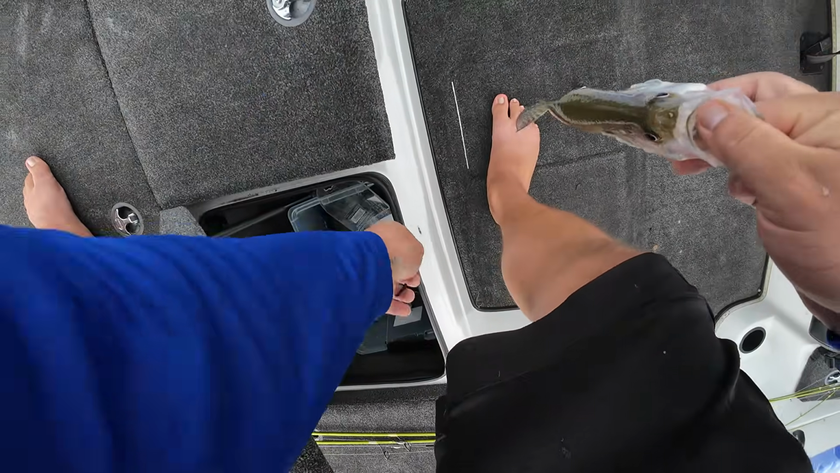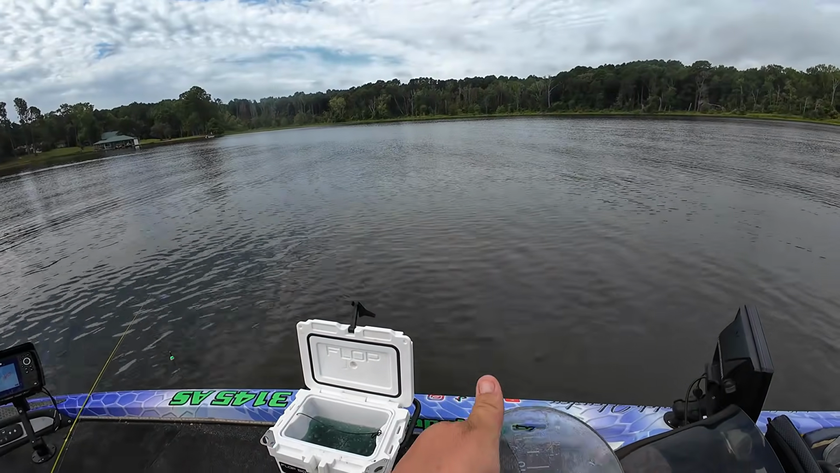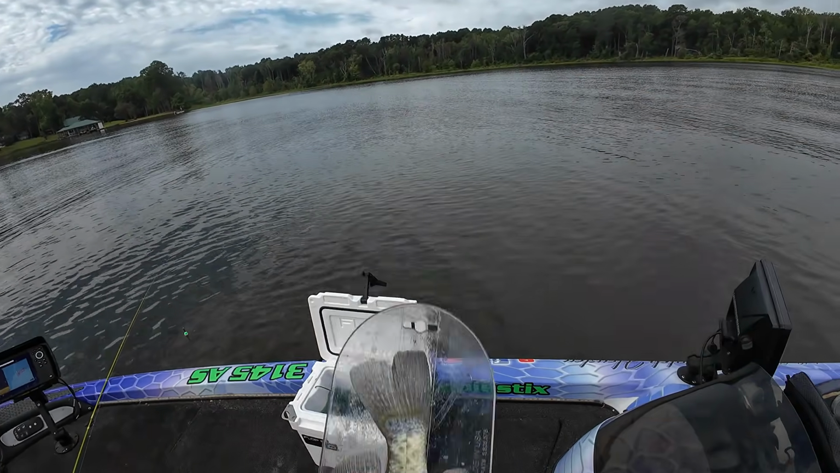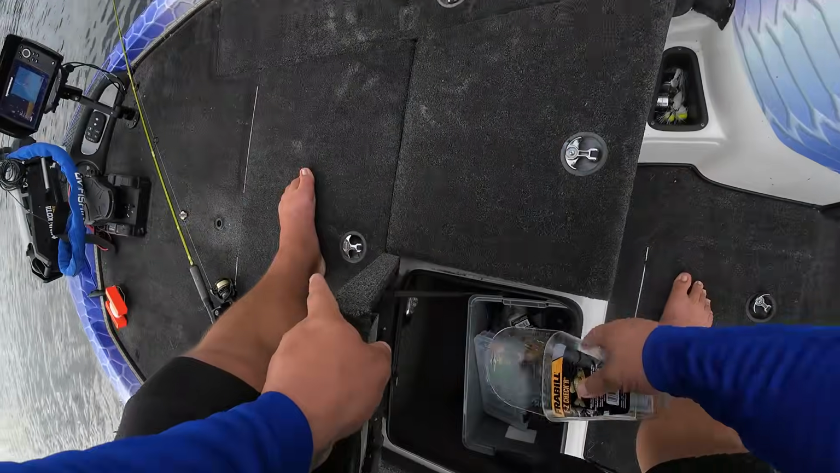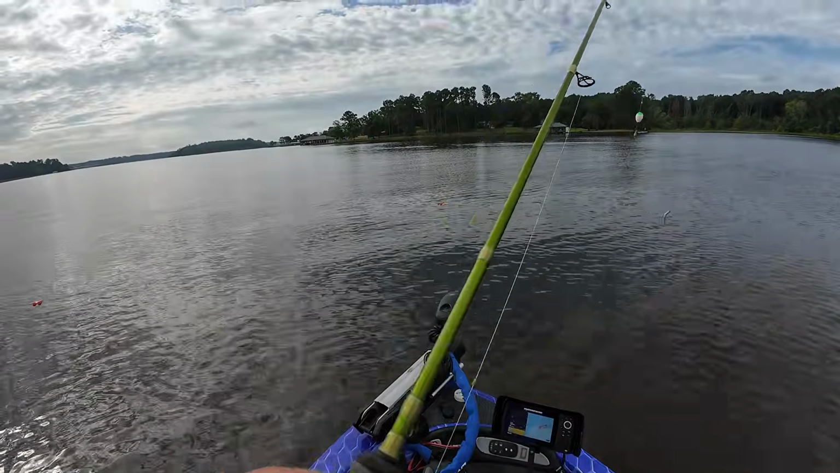Where are we at here? Y'all probably think I'm crazy saying this is a keeper fish, but look. 10 and a half, 11's right there. 10 and a half incher. Little keeper, y'all. Caught him 10 foot deep. We're in 13 feet of water right now.